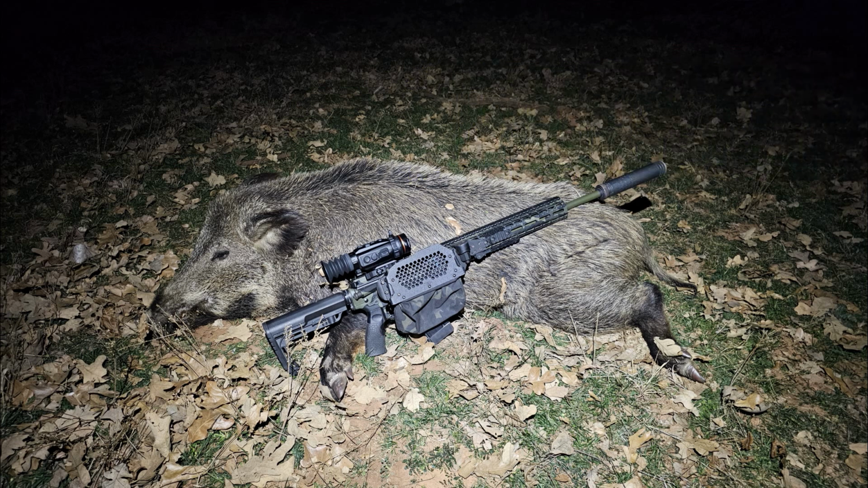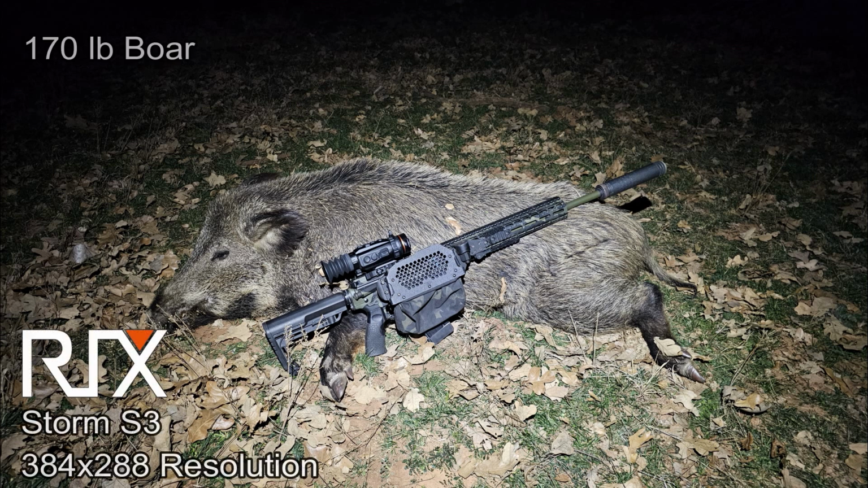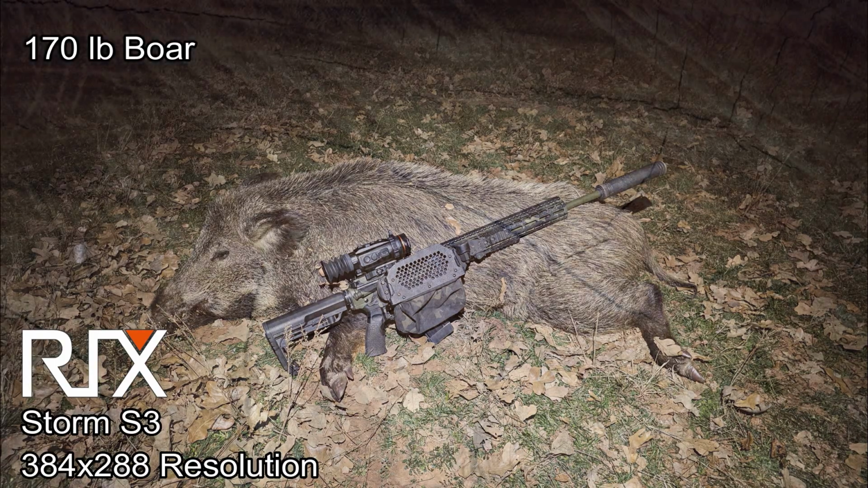Well, at least this time I managed to keep the hog on the property and get a nice picture of the scope with the first boar taken with it. And it was a nice 170-pound boar. Very pleased with that.